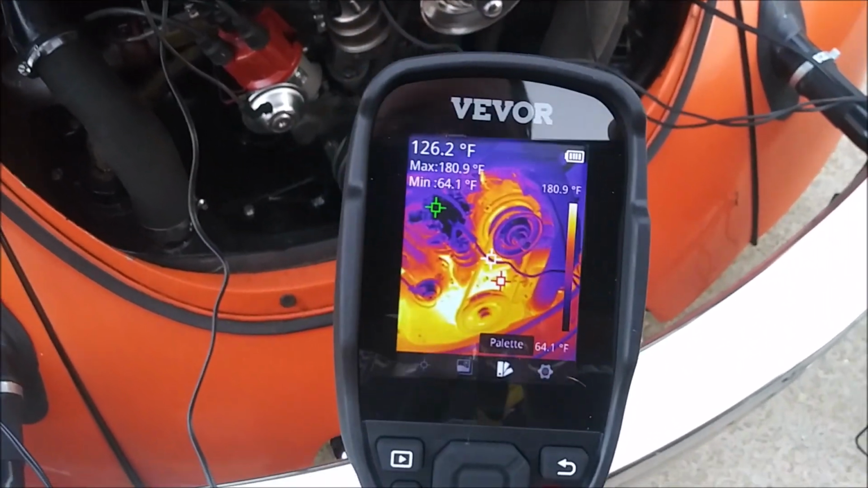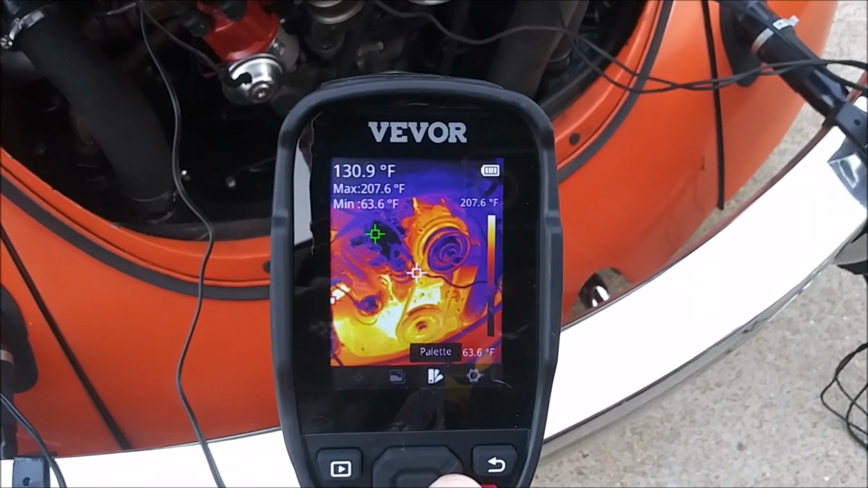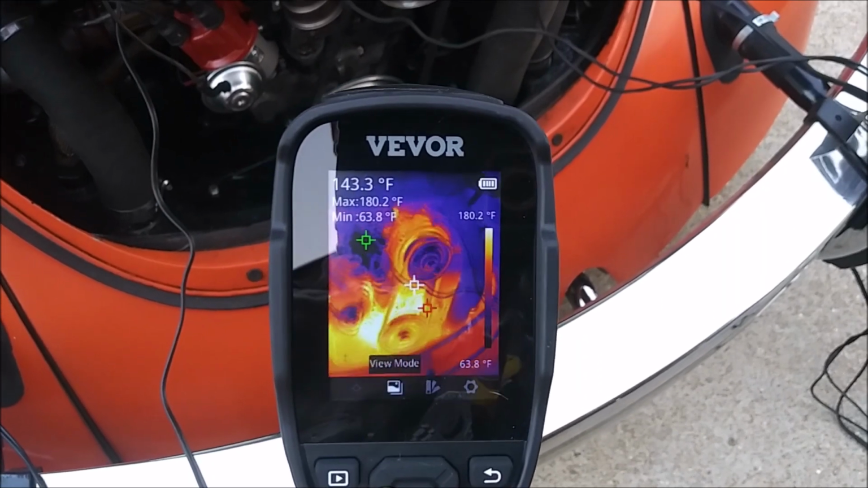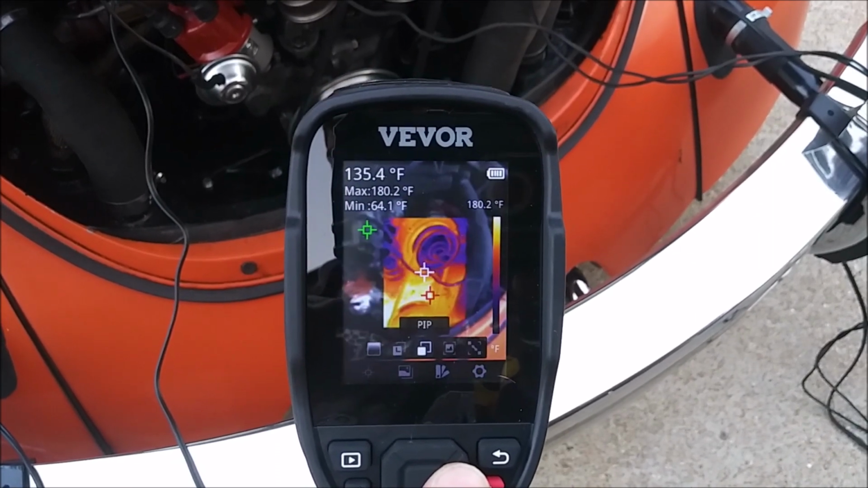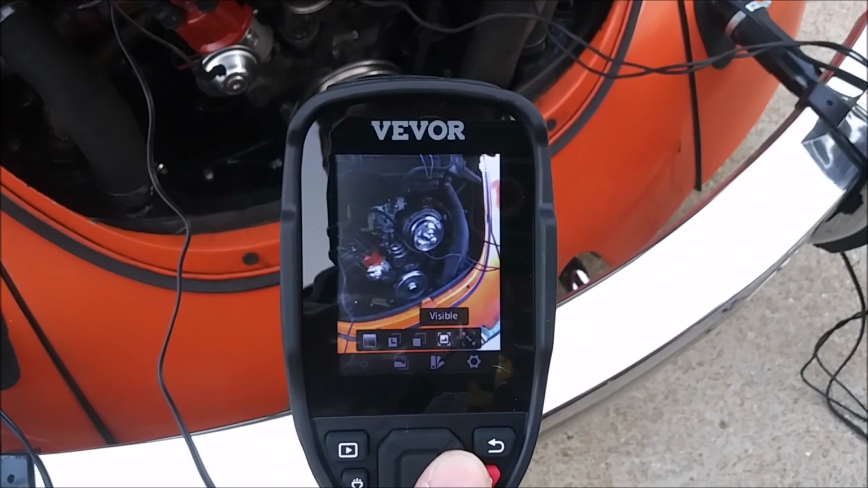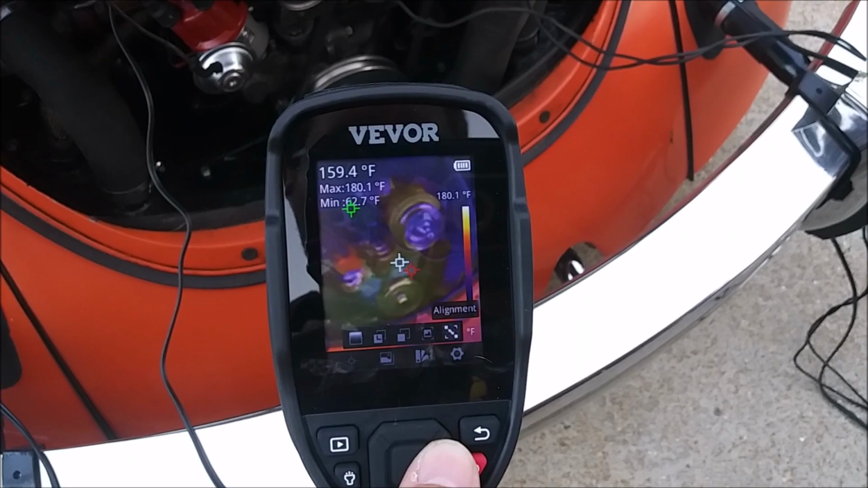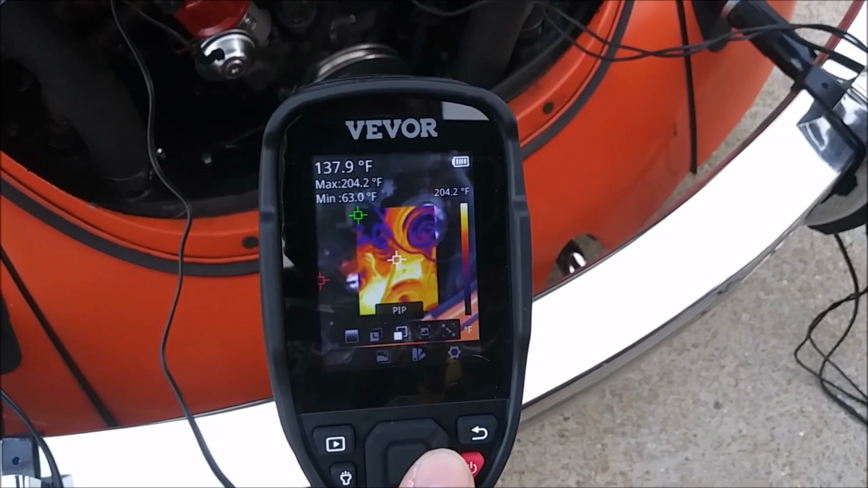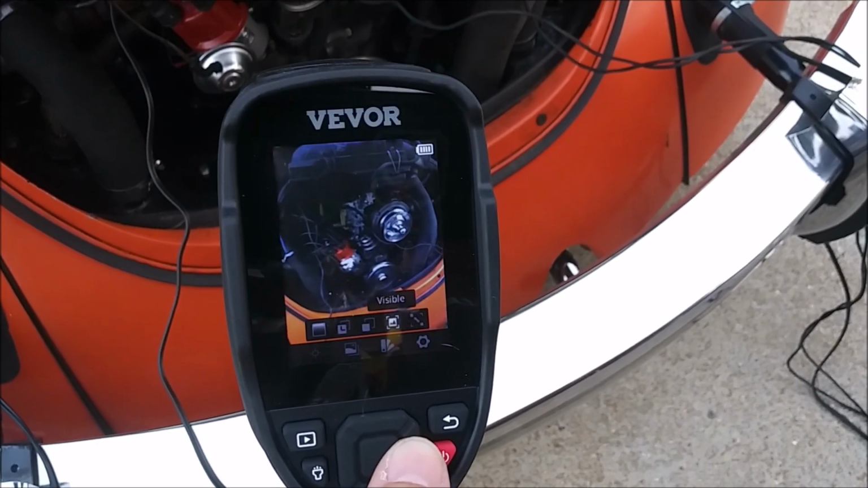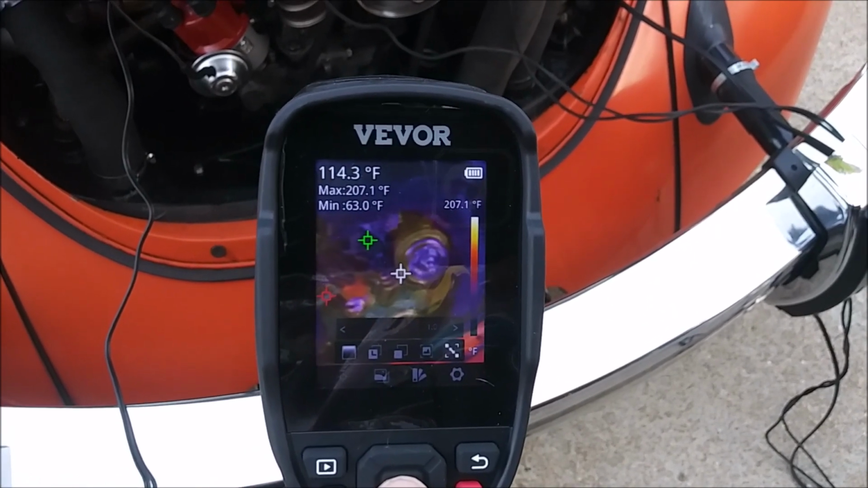I don't know all the specs on it, but it has a pretty high refresh rate. Very high quality camera here. And I do like the ability to do palette swap. I can do infrared views, visible, and alignment. I believe this thing's got where you can do like a side-by-side where you can see a visible image and then the infrared.